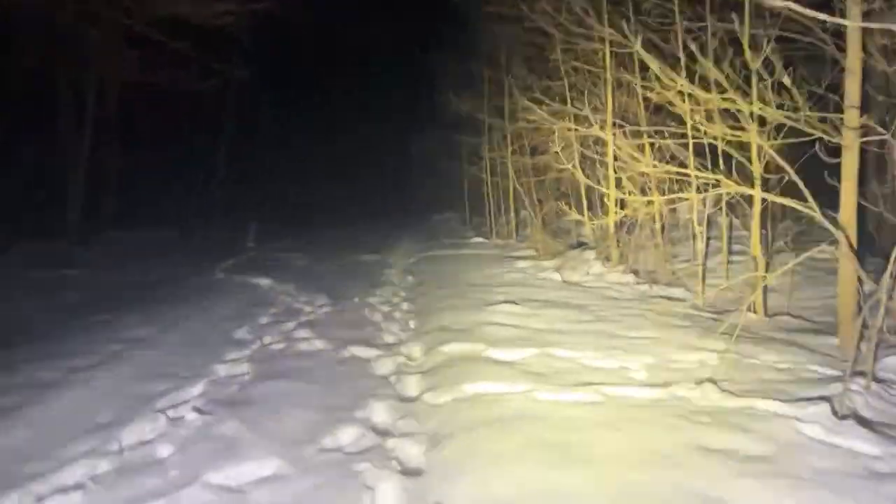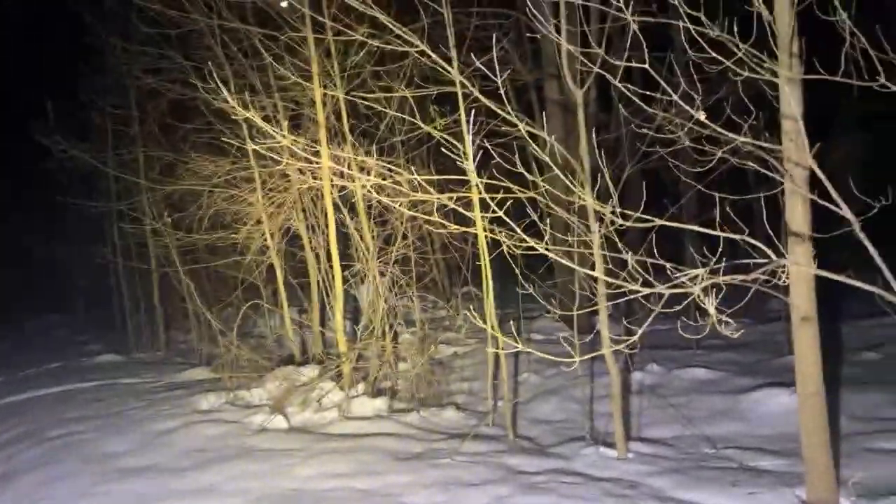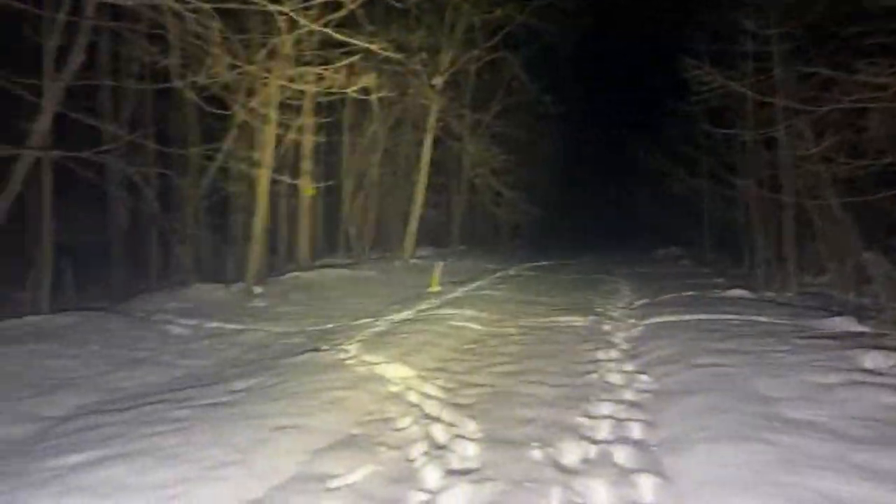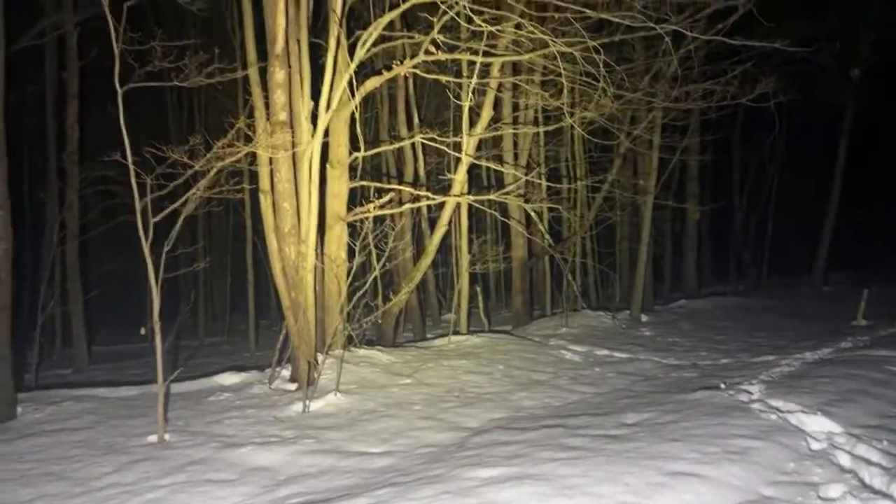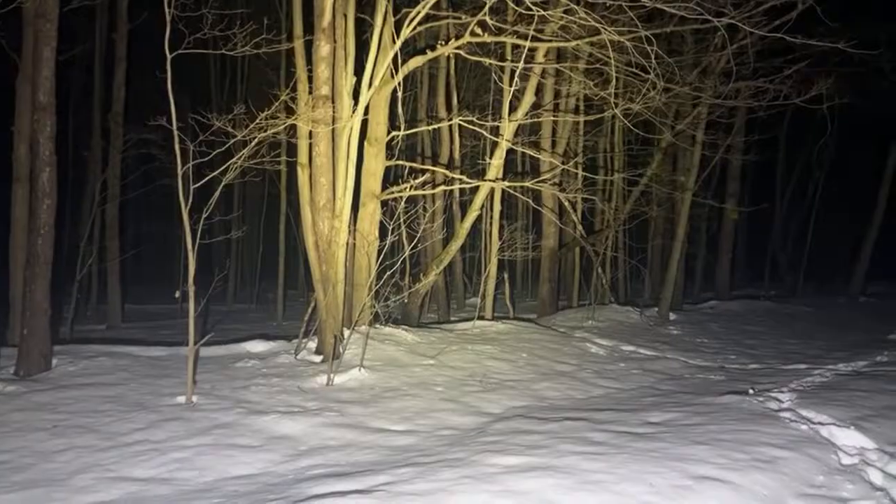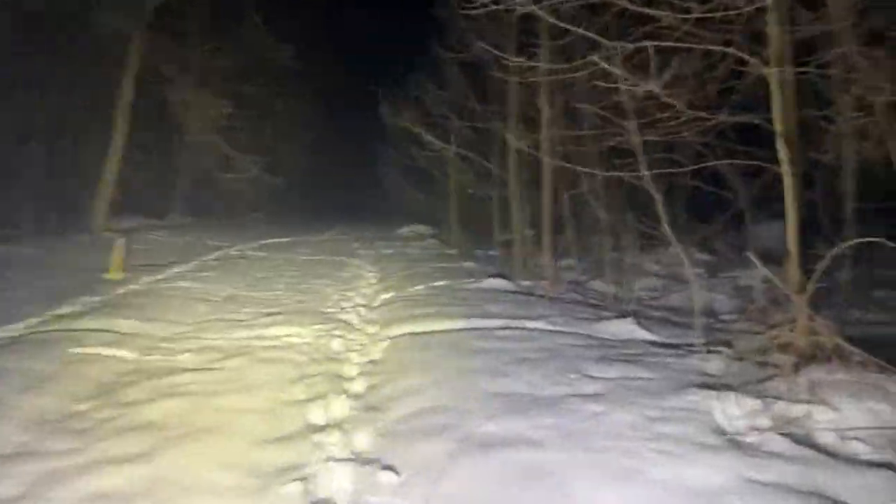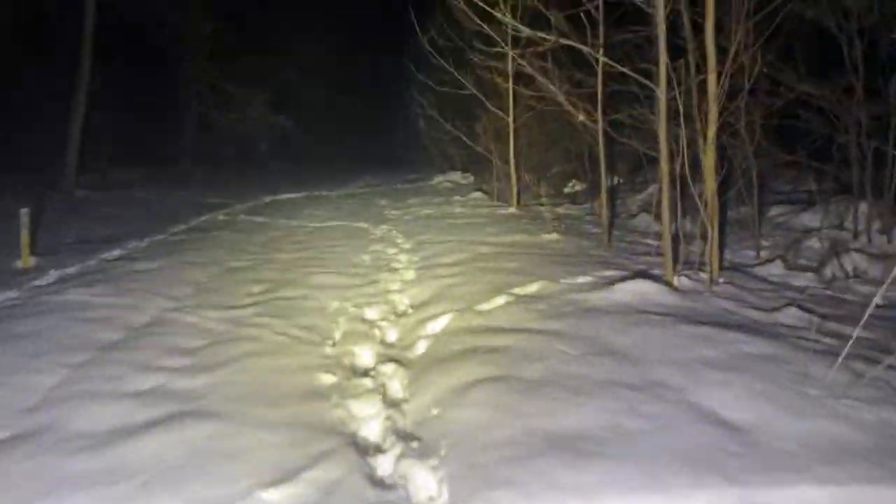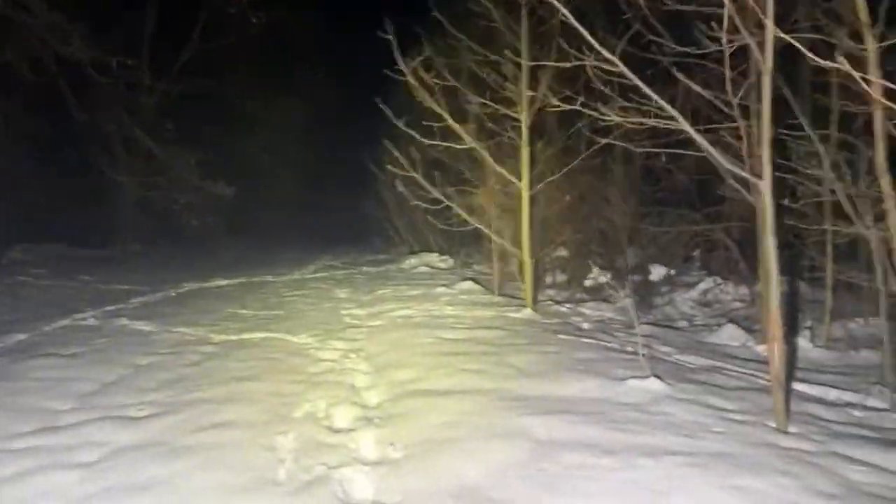Keep a good listen out as I'm heading back here, because this is the area where most of the stuff happens that I'm heading back through. The traffic from I-90 is a little loud, but just because there's no wind. Thank you, I appreciate that. For everyone who stayed on this whole time, God bless you. I really appreciate you.